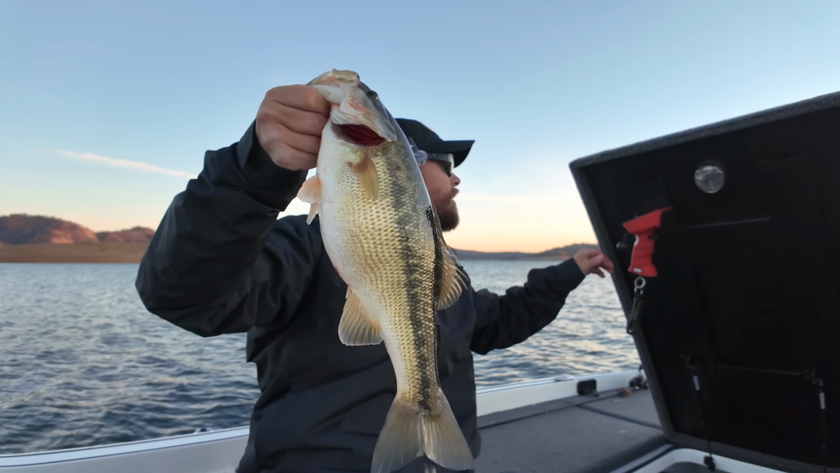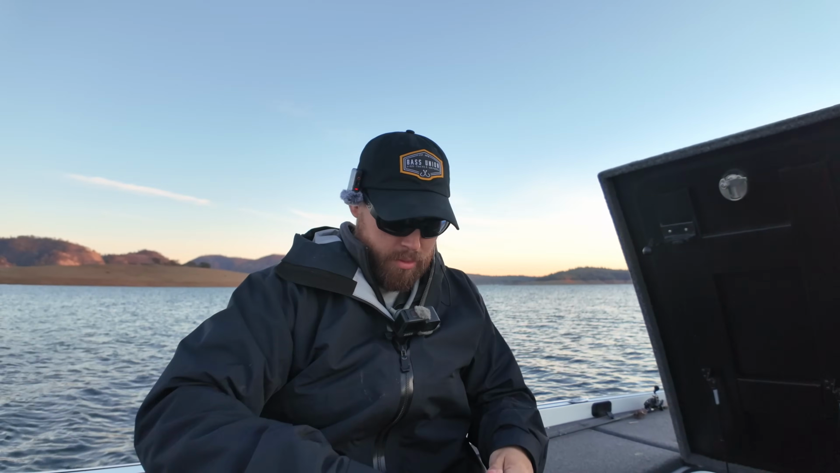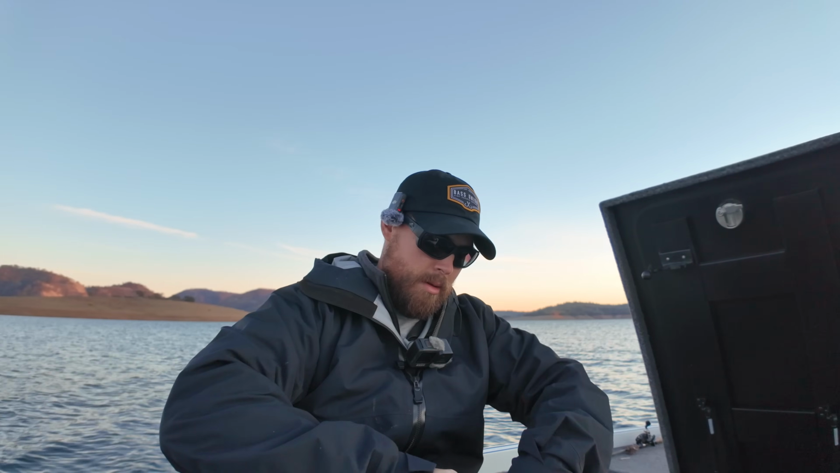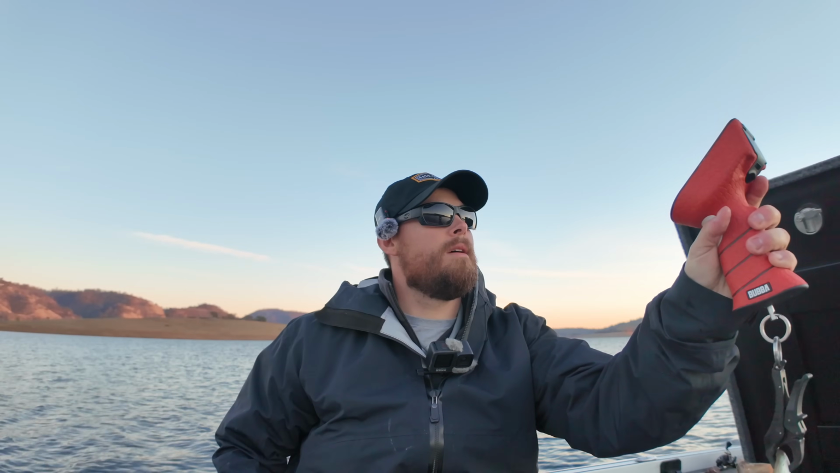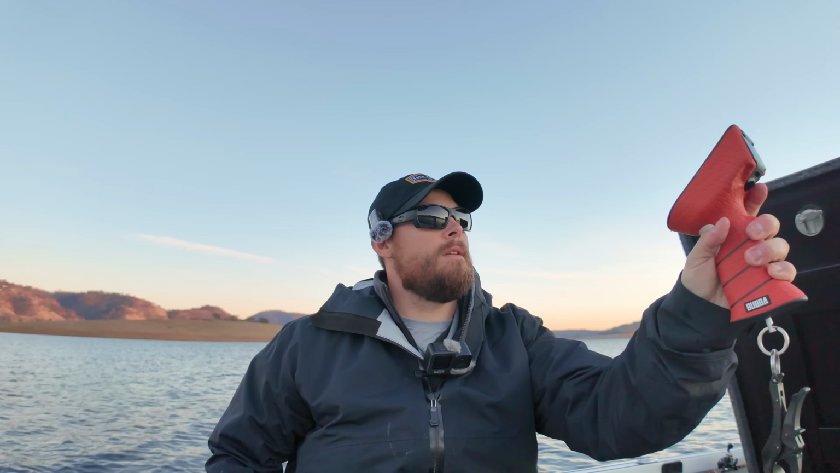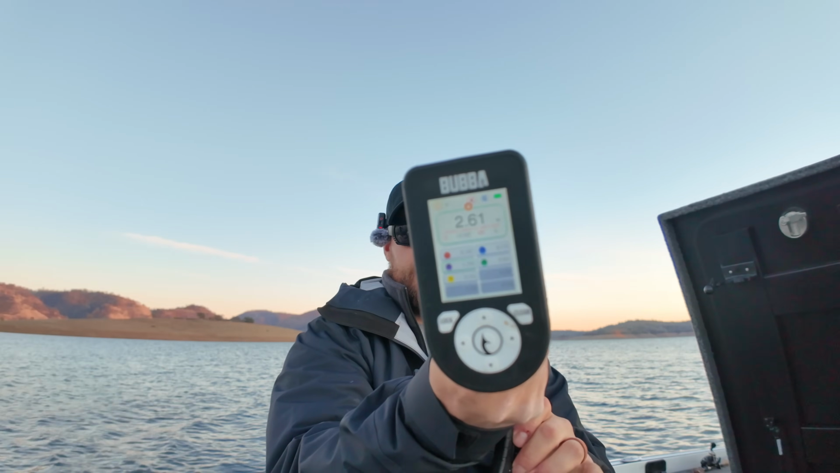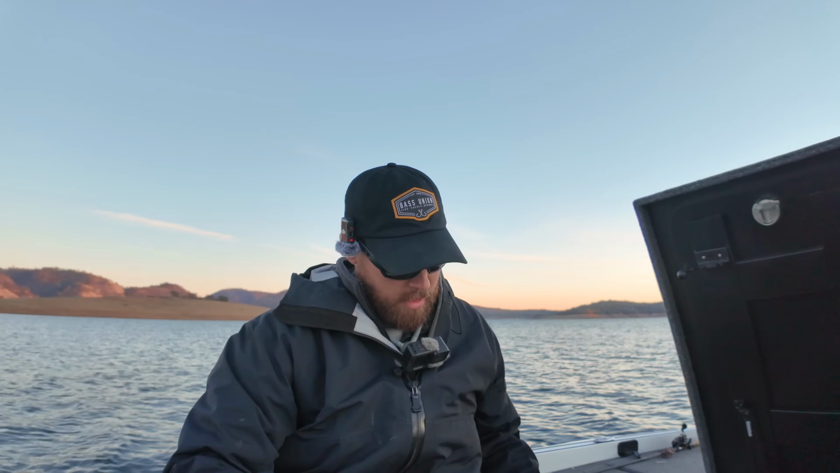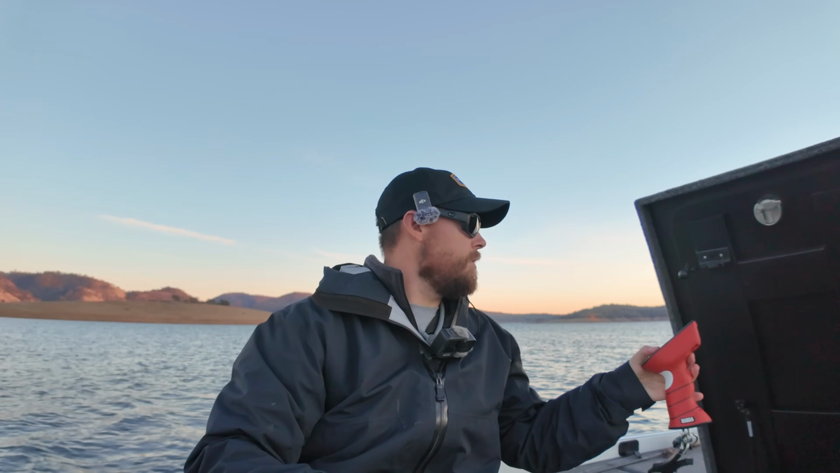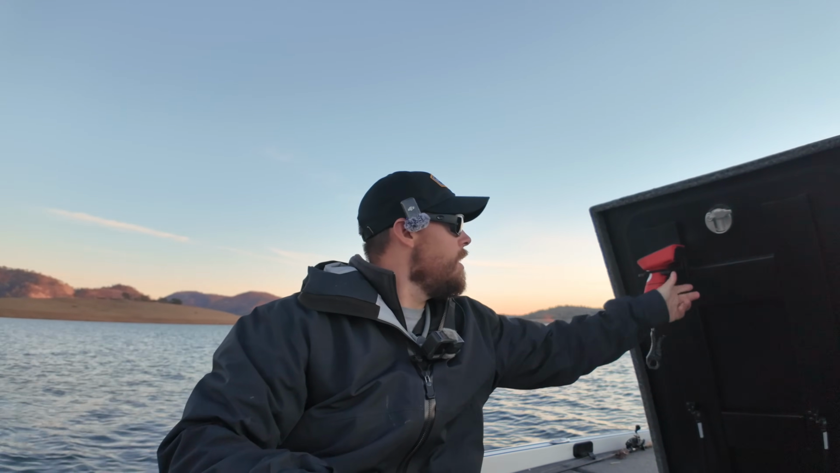All right, let's let that thing turn on. We are on. She's big. Big one of the day, at least. Solid 261. I don't know if you can see that. That's a good one. That's a good one. Clear scale. Put it back in that amp holster.